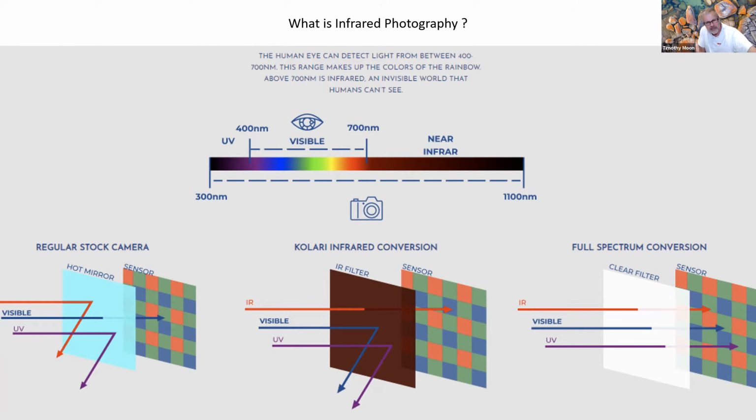So you've got violet at the bottom of the visible spectrum. So ultraviolet is below violet, and infrared is above. Infrared is above red because you've got red to the right of the spectrum. So there's near infrared and far infrared. The far infrared is the stuff they use for thermal imaging, and the near infrared is what we're using for infrared photography.